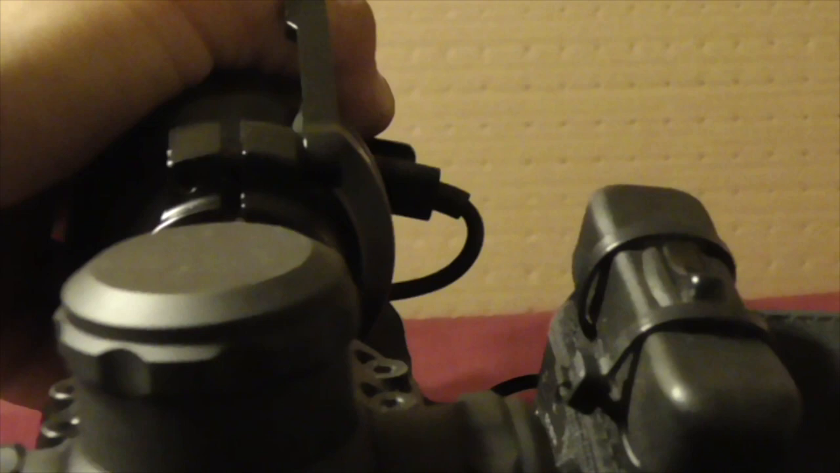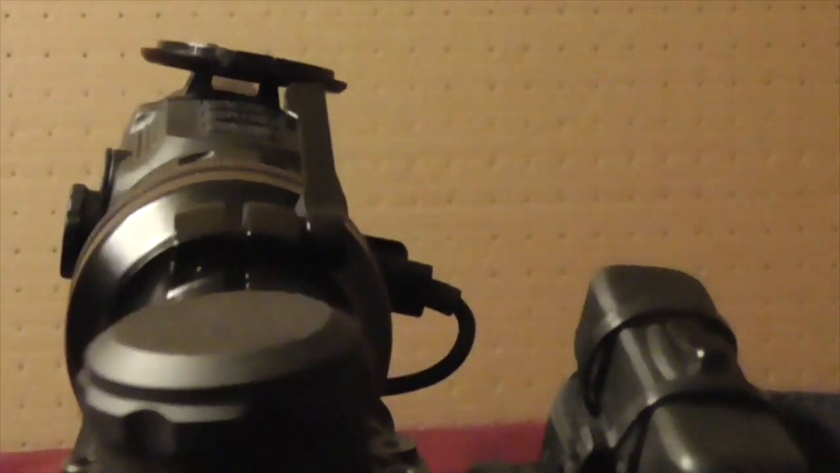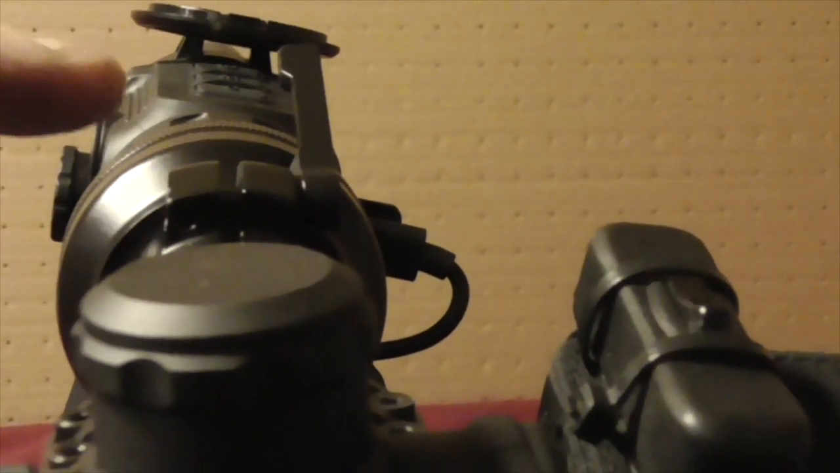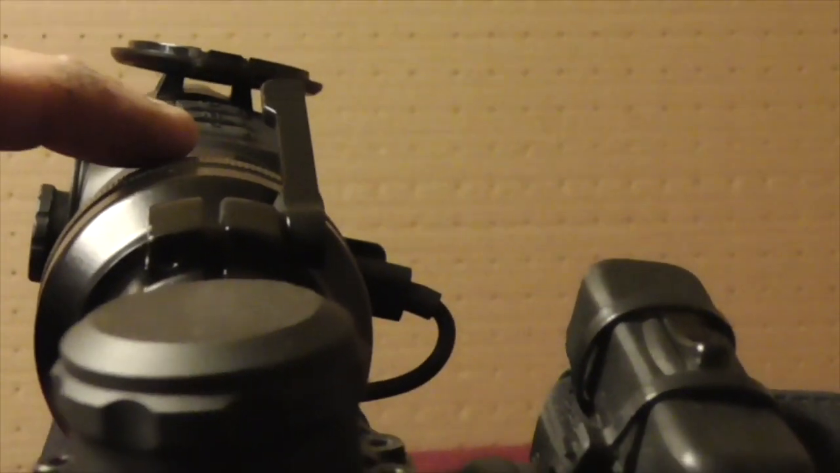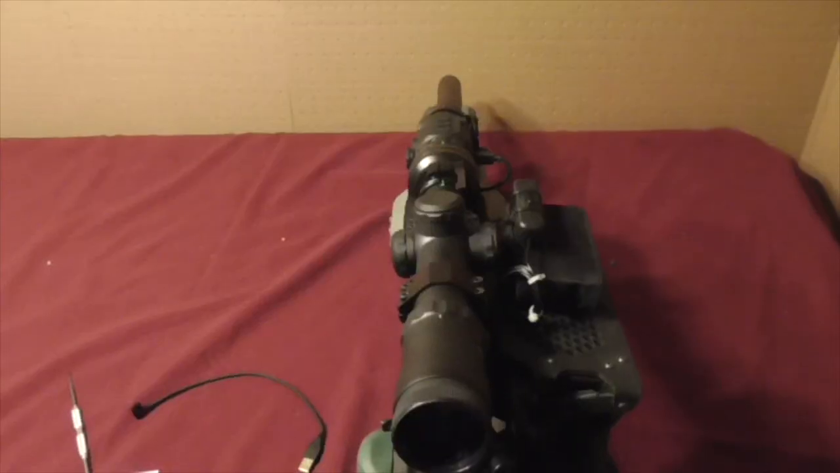I was incorrect to think that just lining up the gap of this with the center of this turret would be even, because it's not aligned here. So what I'll do is lock this in fairly close to the center line, and then I'll have to mess with the lock ring to center this up, and we'll do that now.